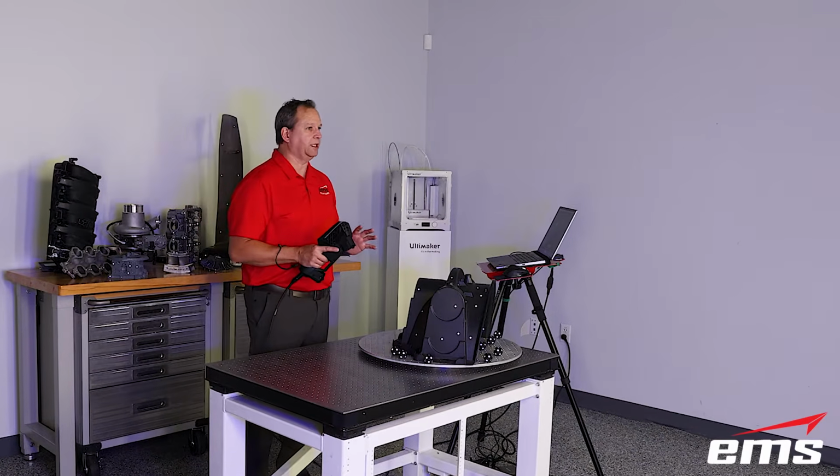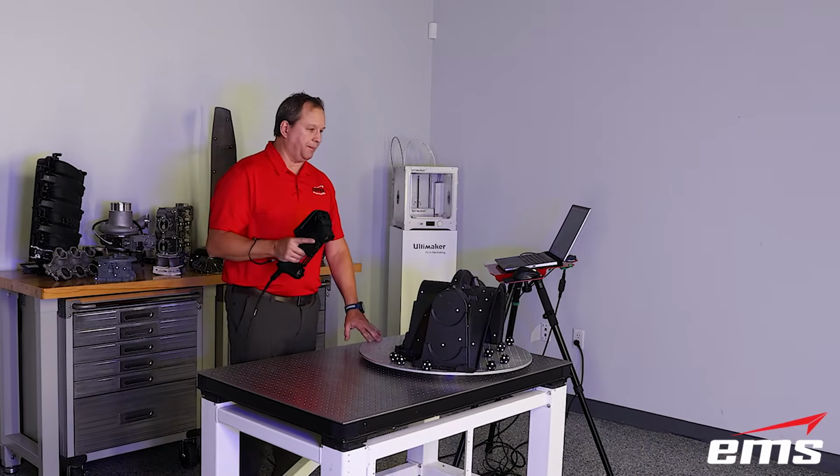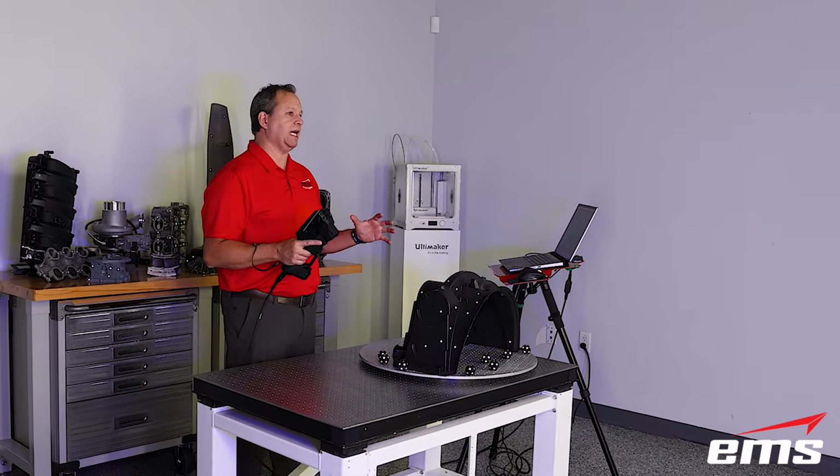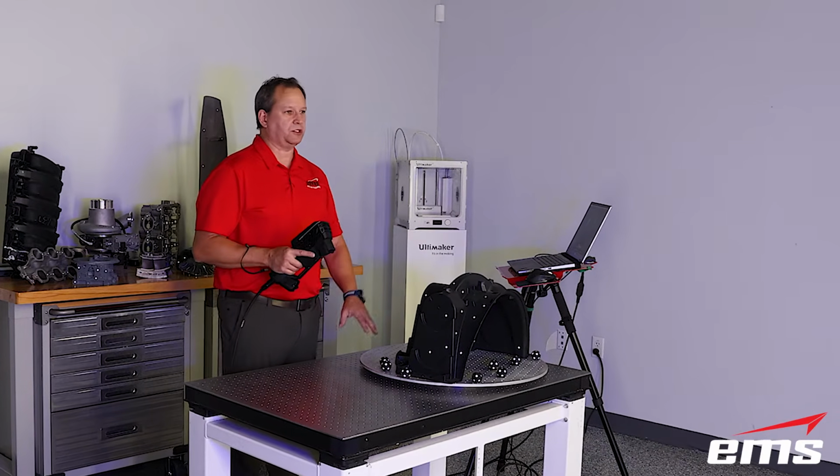So that's a little bit on setting up pre-scanning targets, which again, you don't have to do, but it's highly recommended if you're trying to get really, really good accuracy, especially when you start getting into bigger parts. It really becomes important to lock down that volumetric target map and optimize it before you start scanning.